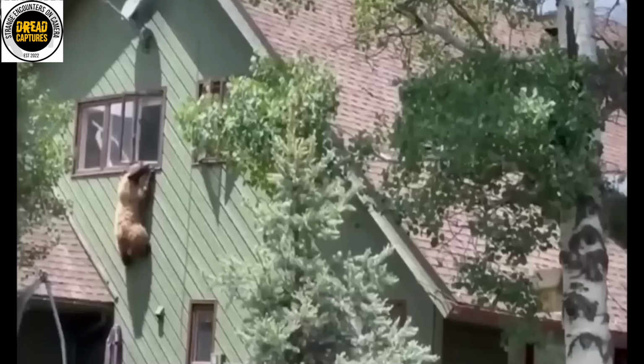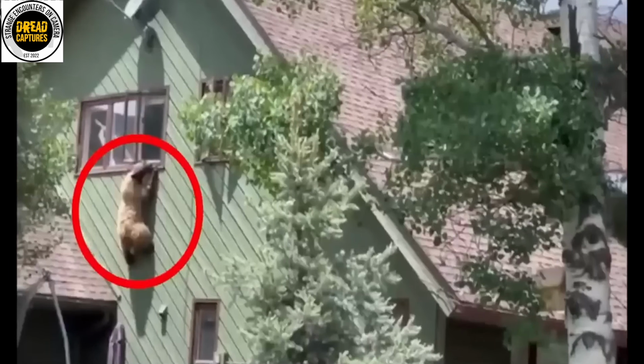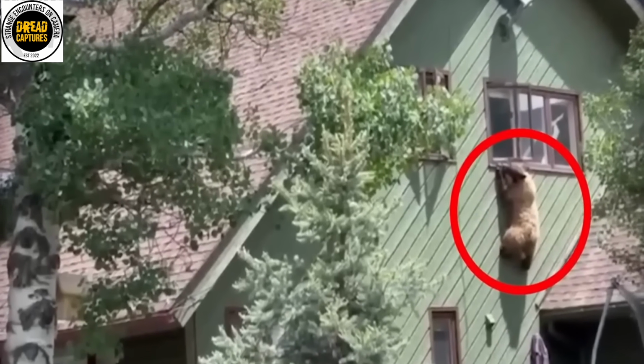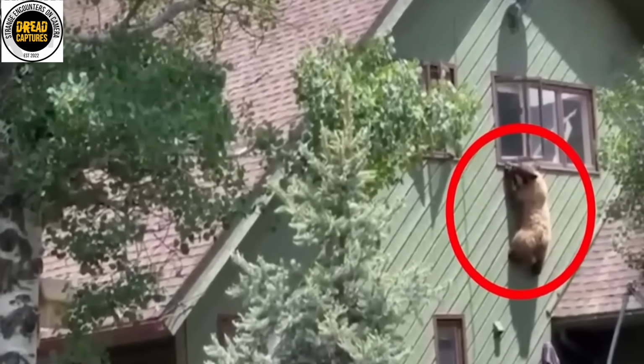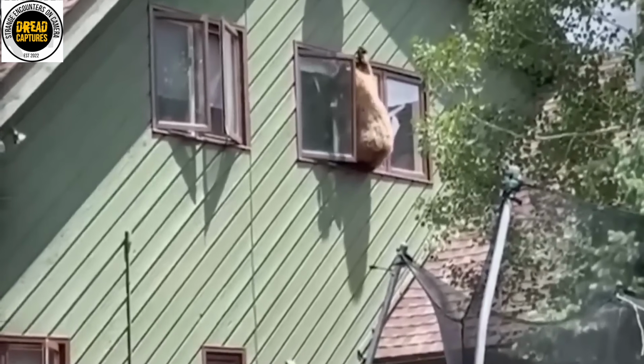If you live in the wilderness of Canada, you know all about massive bears. But after seeing this video, I'm not convinced that simply locking your doors is enough. Meet Spider Bear. We're introduced to him as he is scaling this house like a spider, attempting to gain entry through the second floor window.